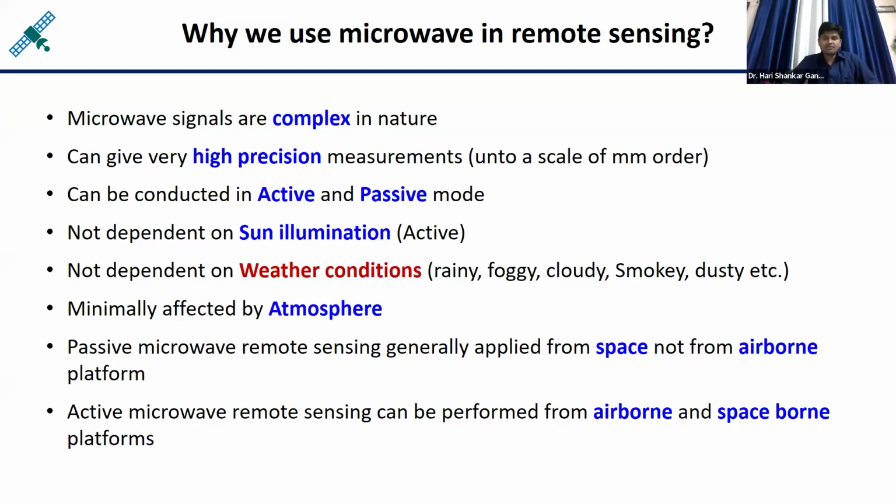Passive mode means we are using the sun as a source of energy. But optical remote sensing cannot be conducted in active mode, meaning we cannot develop a device which can send optical energy for the remote sensing purpose. But microwave sensors can generate microwave radiation, and that radiation can be used for remote sensing. It means microwave remote sensing can be conducted in the active mode also.